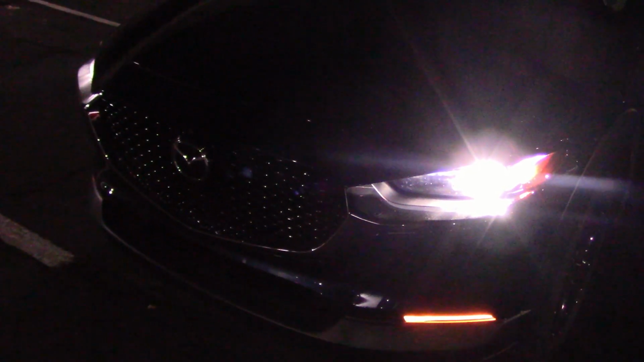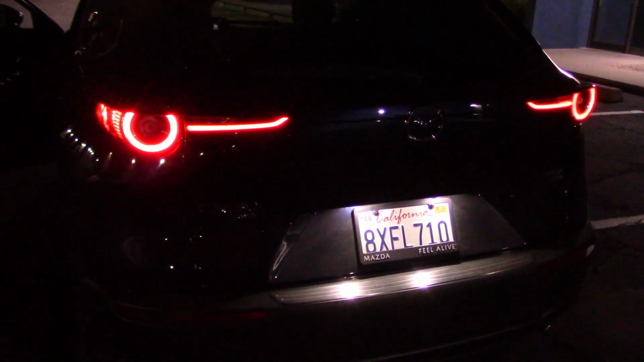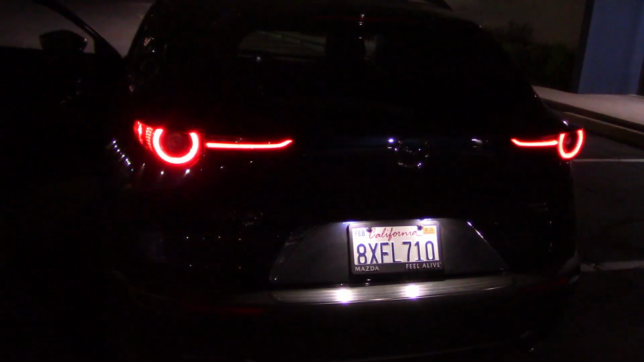Okay, it's dark enough. Let's see what these lights do. Right now they're on low beam. Now we cranked it up a notch to high beam. A lot of glare coming out of that little hole. And here's what the taillights look like. And I see the emergency flashers are in the middle of the rear taillights. Not much going on in the front end with the emergency lights, that's for sure.